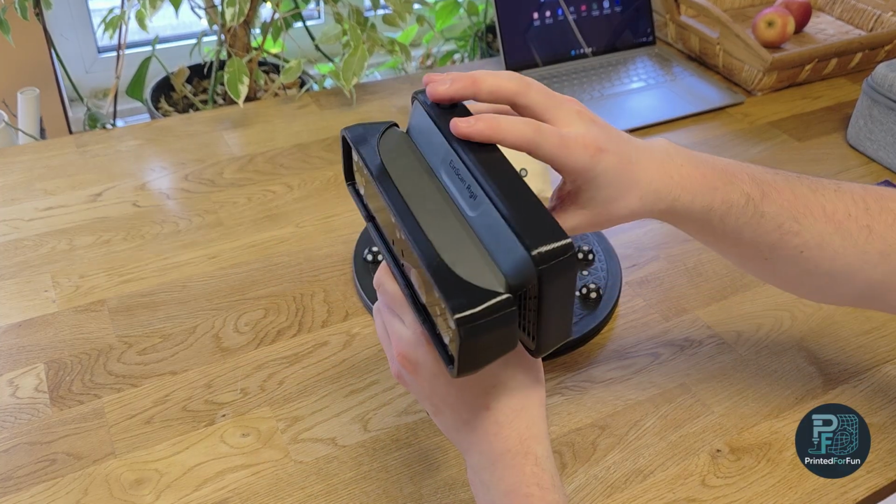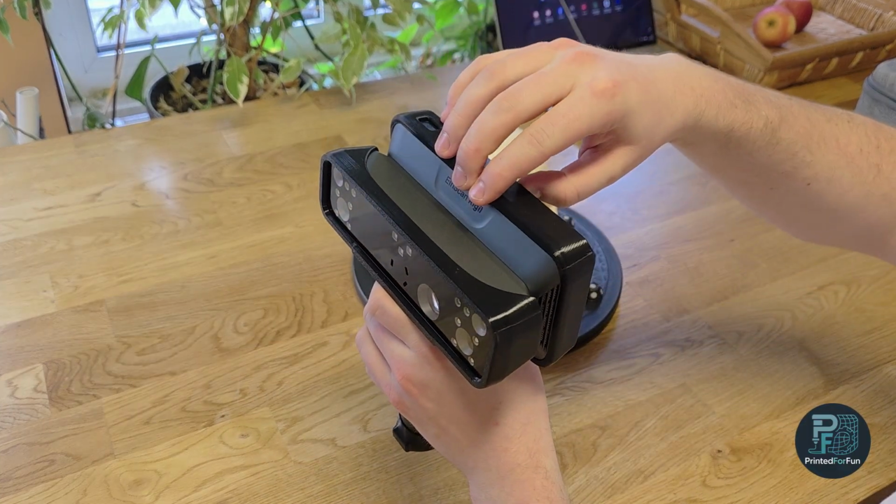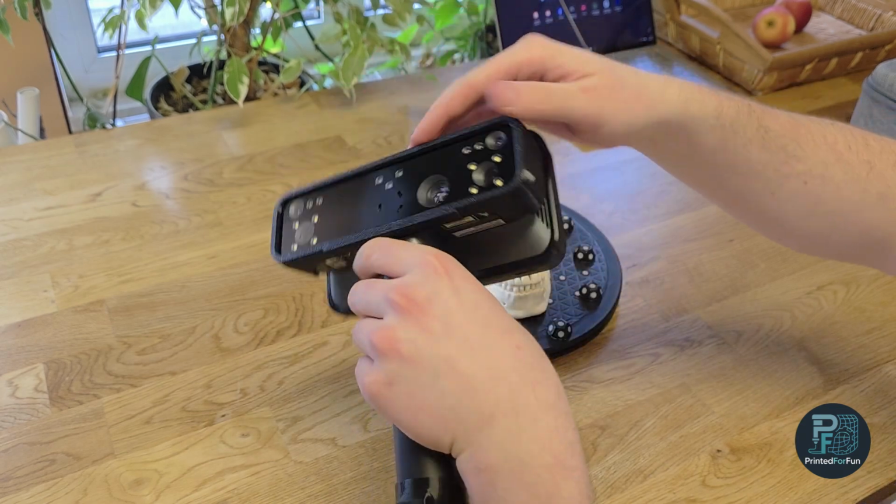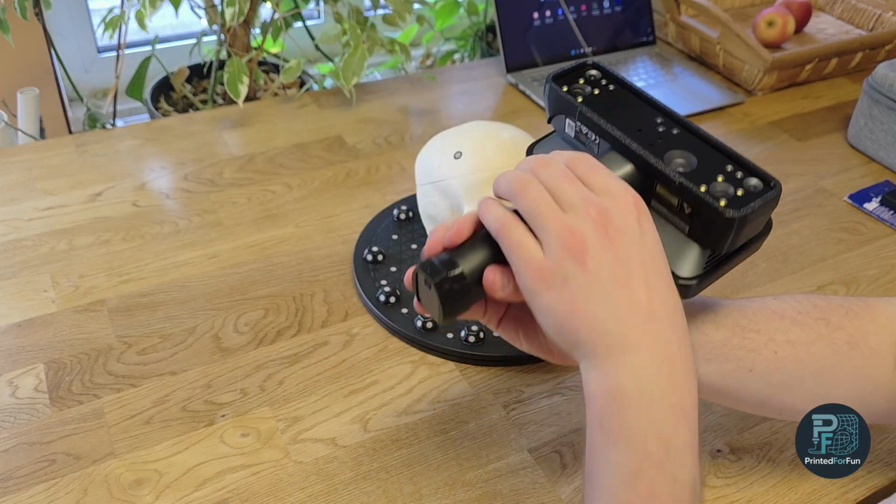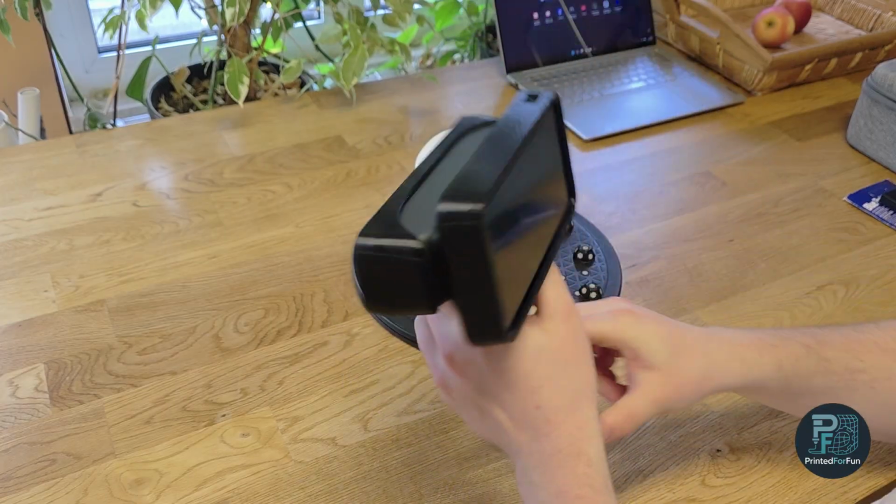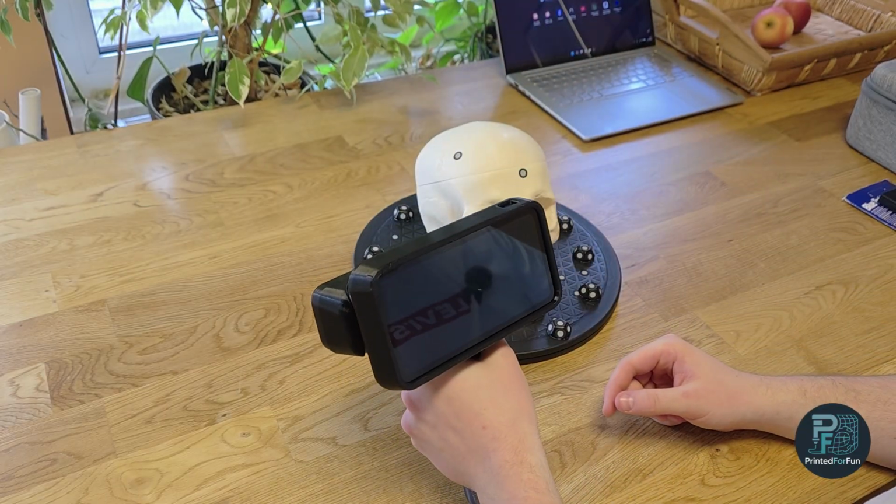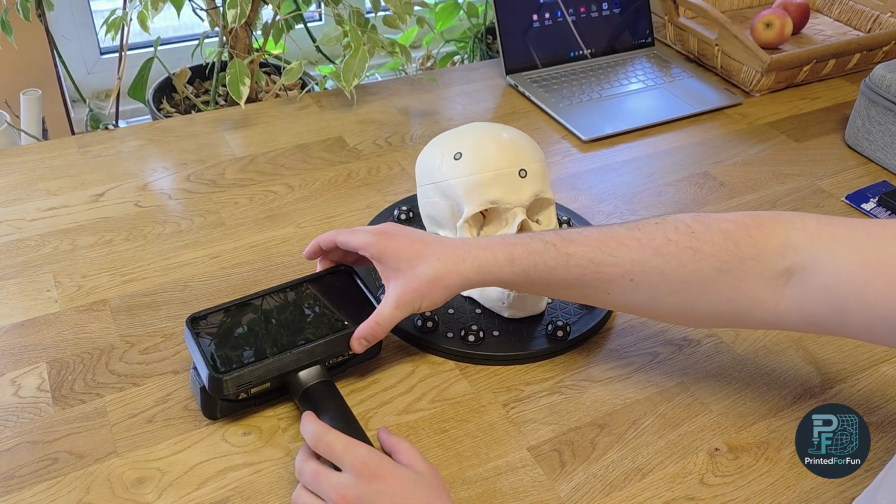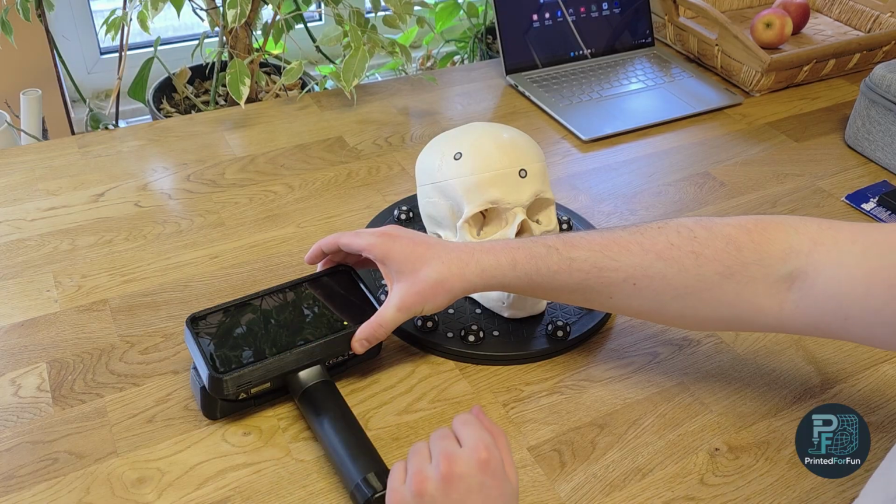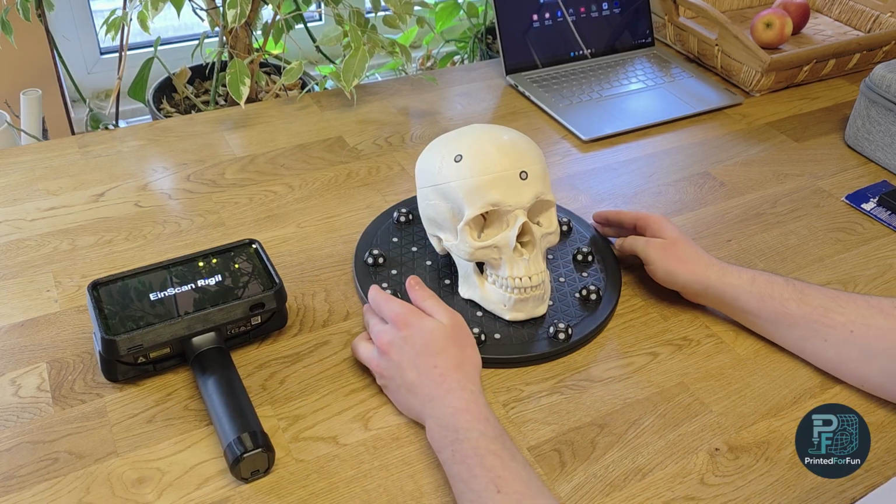And then there is a rough, printed rubber protective case around the emitter unit, I would call it, and the display unit, and also here at the bottom of the handle. I've also recently made a video about how I designed this one, and I quite like it. But let's boot it up, place it to the side, and then look at my scan setup.